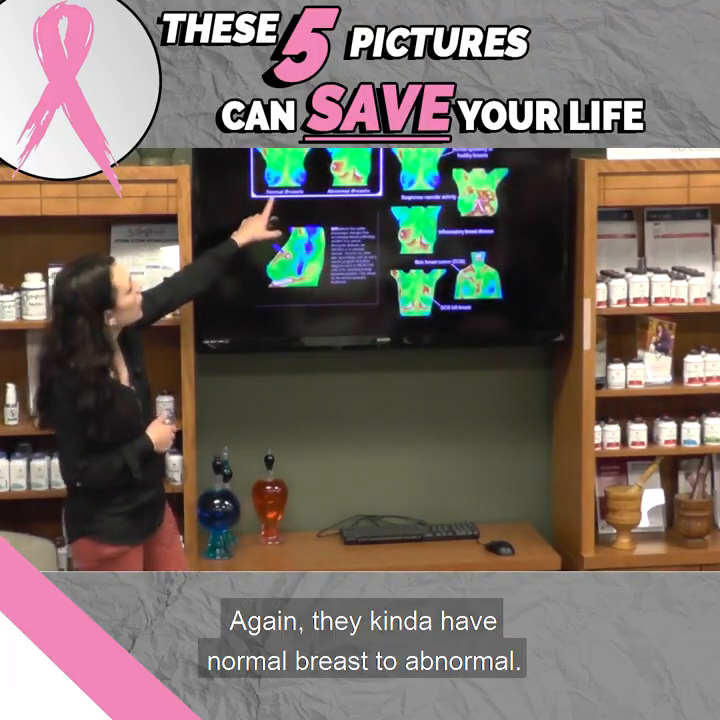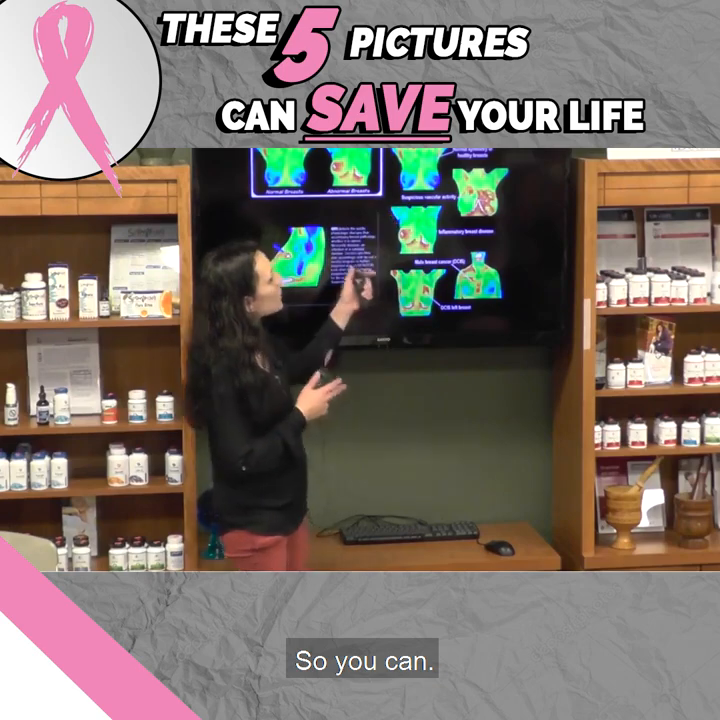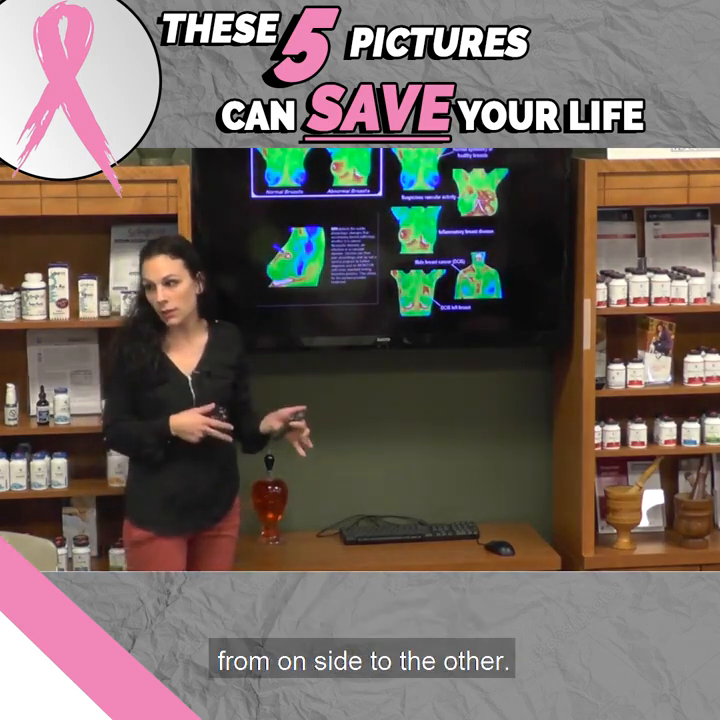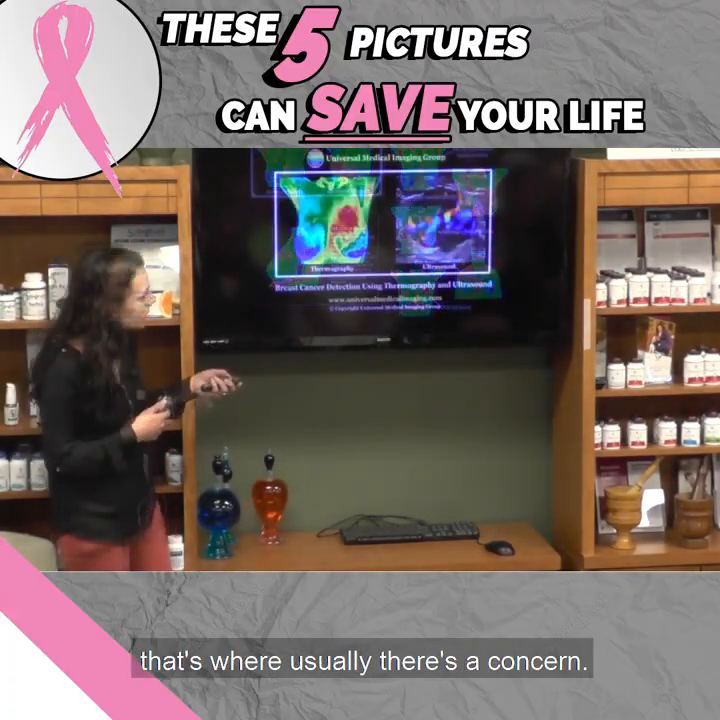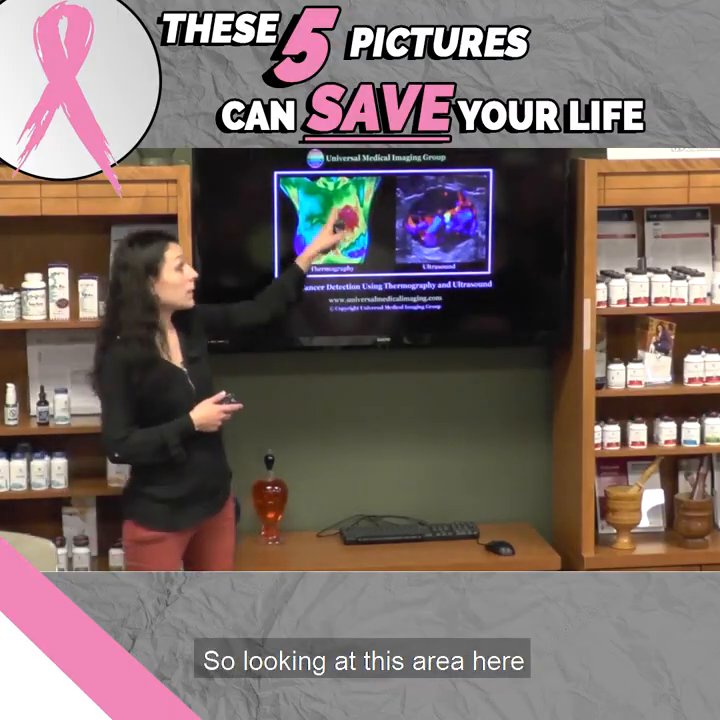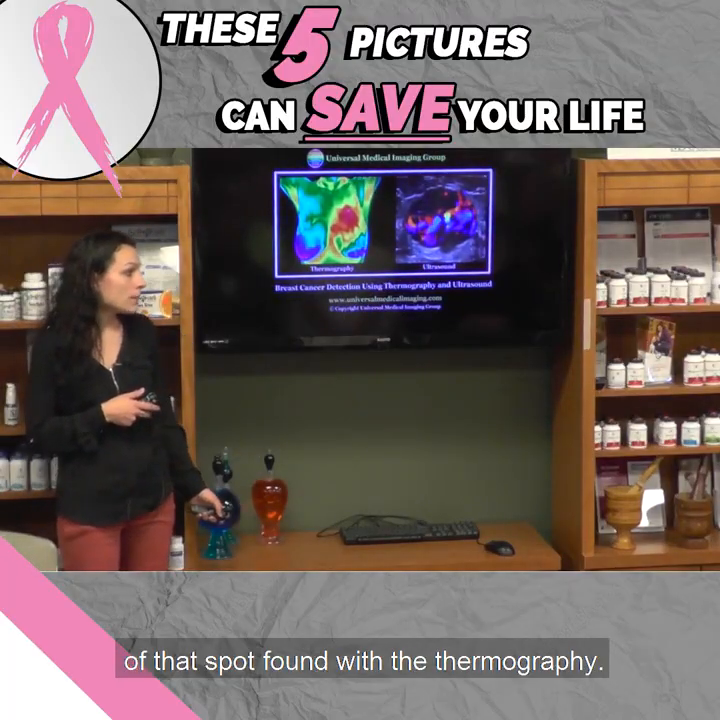Again, they kind of have normal breast to abnormal. Normal symmetries of healthy breasts. So you want that image to look similar from one side to the other. When there's differences in that image, that's where usually there's a concern. This is like thermography versus ultrasound. So looking at this area here and then confirming with an ultrasound of that spot found with the thermography.